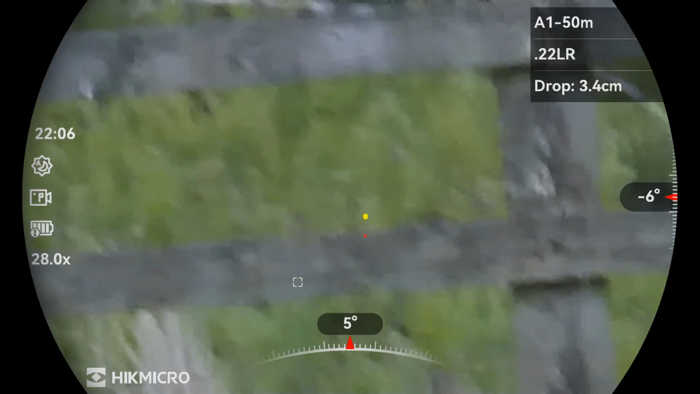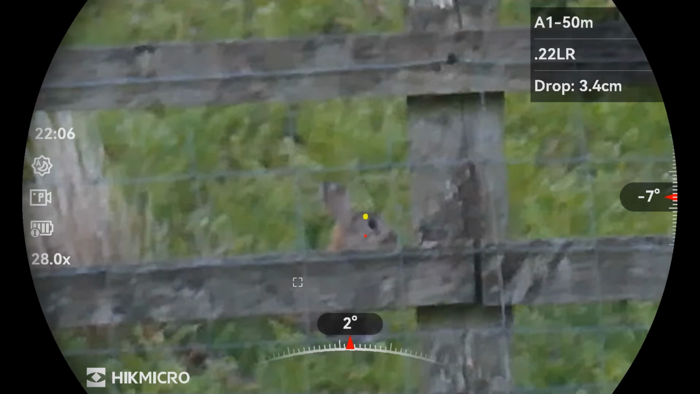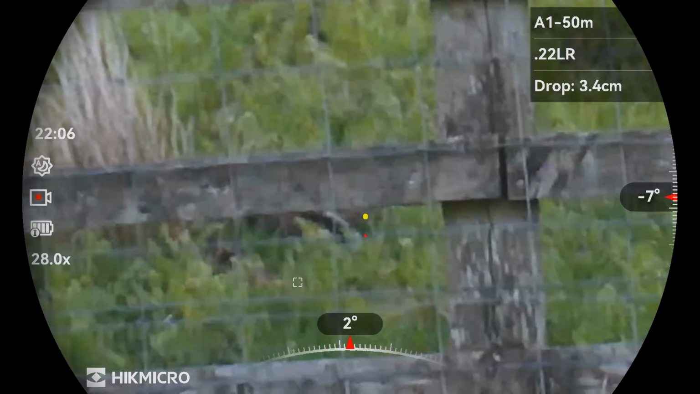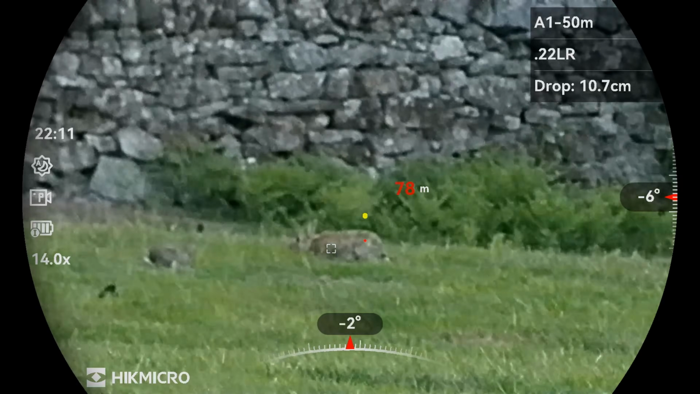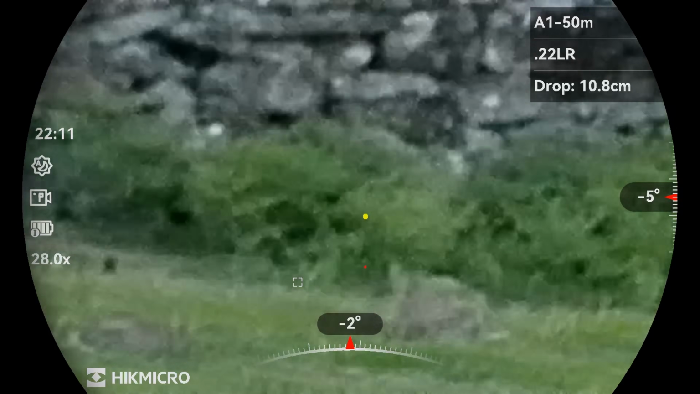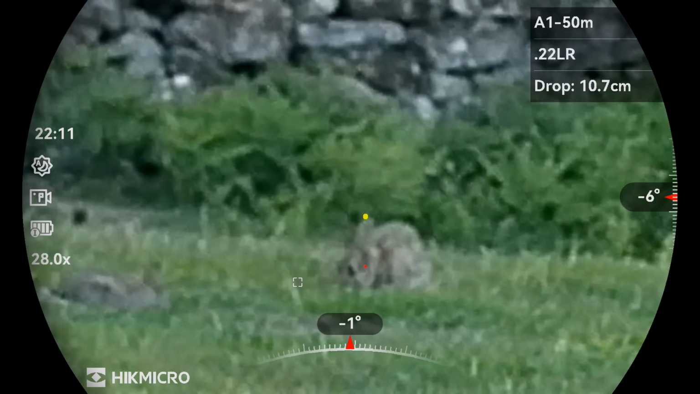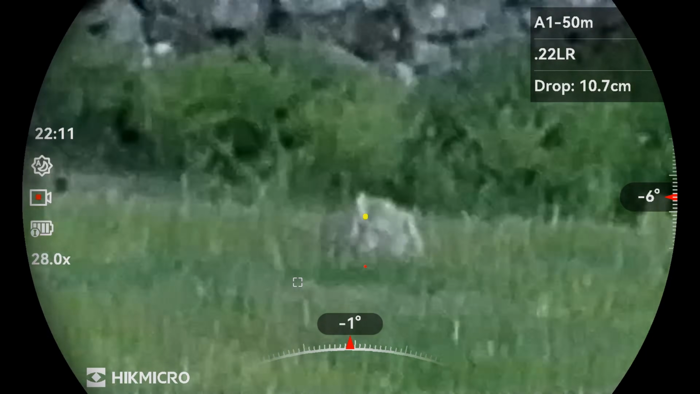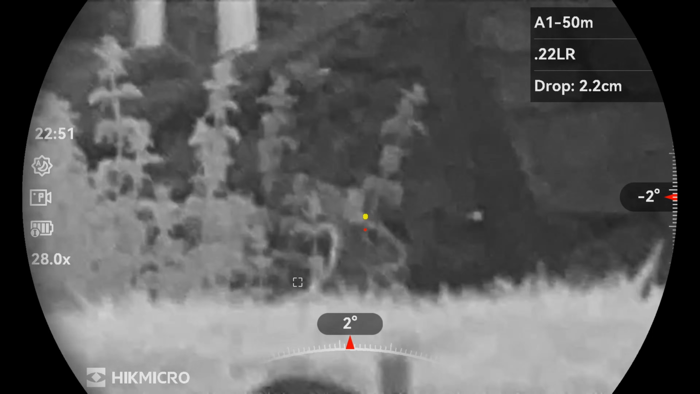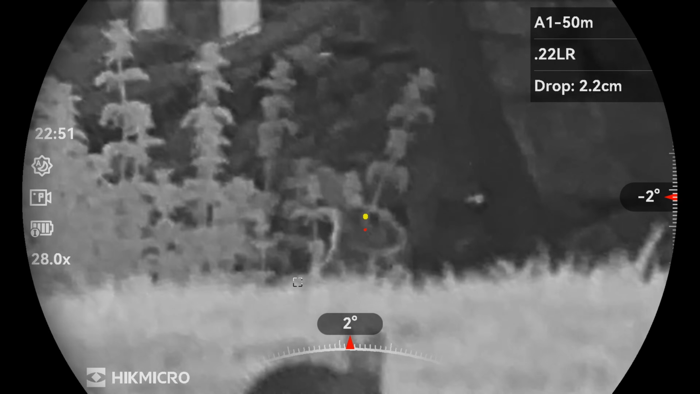Right, we're now out on the field for our first bunny of the night. It is starting to get dark now, but the Alpex is still handling it, and we're still getting a daytime image. Right, the Alpex was on auto, so as you can see now it's switched over to night mode, but I'm not using the IR.